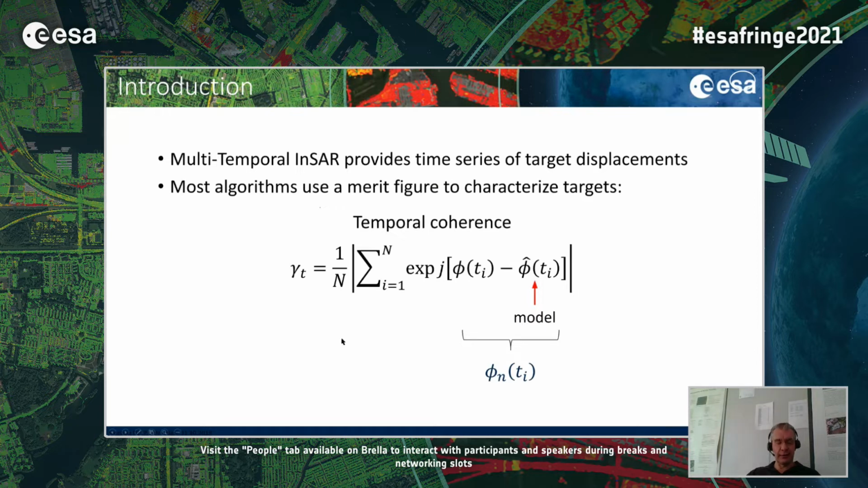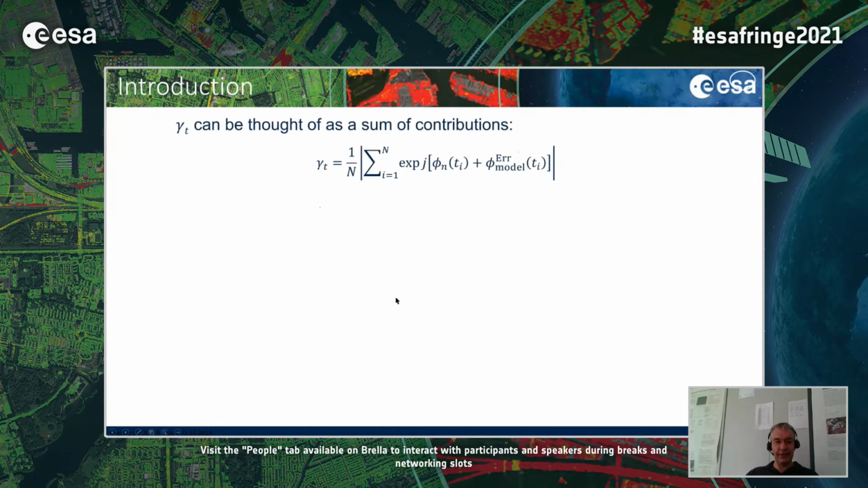Most algorithms use a merit figure to characterize targets, which is known as temporal coherence, which can be defined as the vector sum of the complex phase residuals with respect to a given model trend. As a consequence of this definition, the phase residual can be theoretically thought of as the sum of the contribution due to noise, plus another systematic contribution due to the adequacy of the chosen model to describe the actual displacement trend.